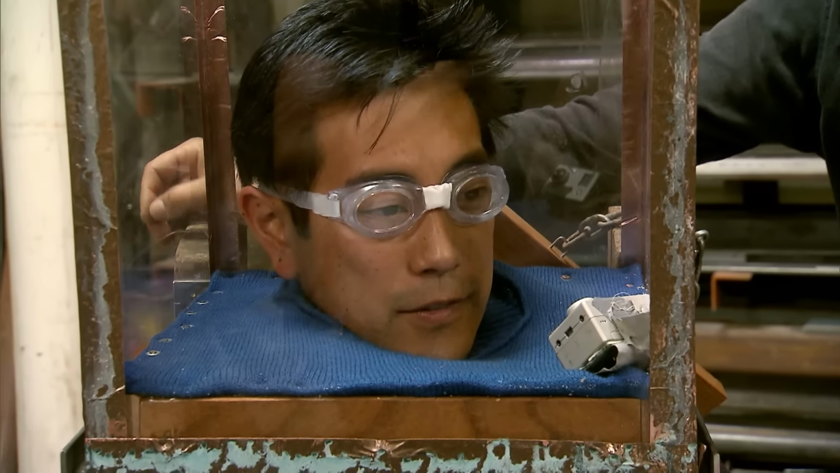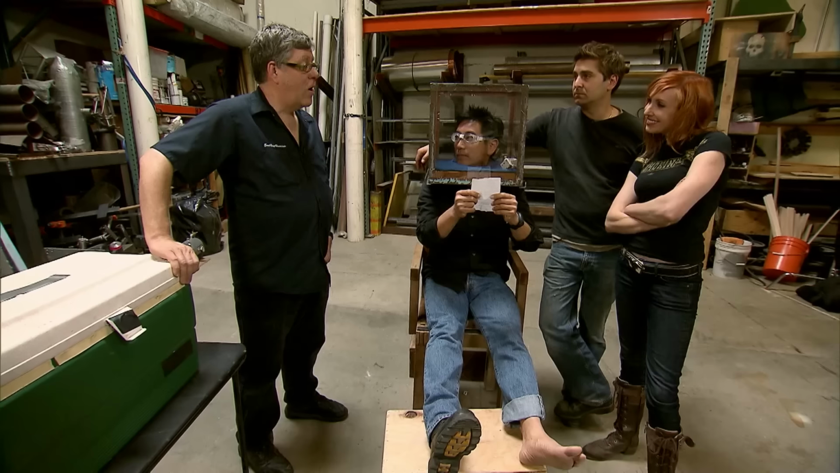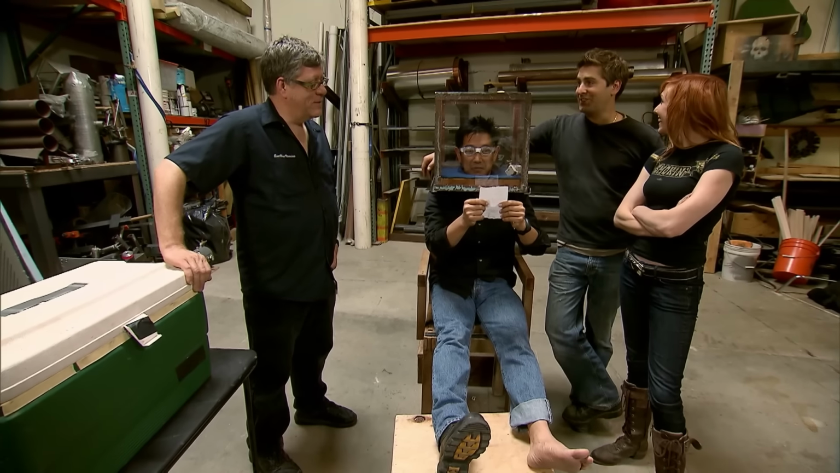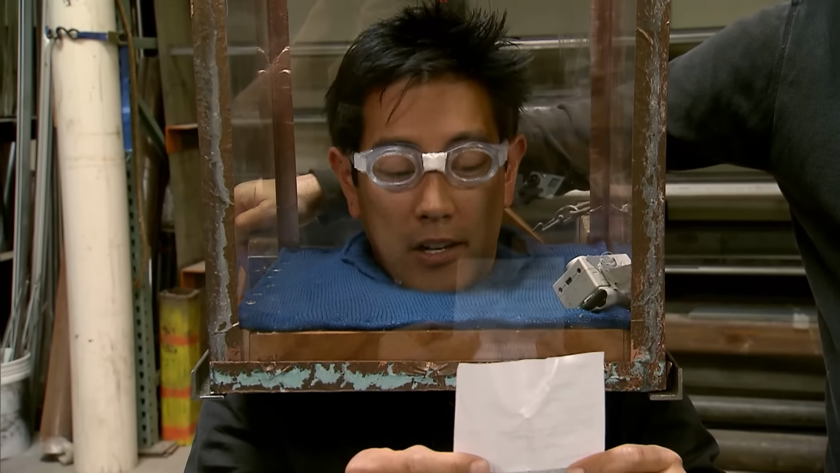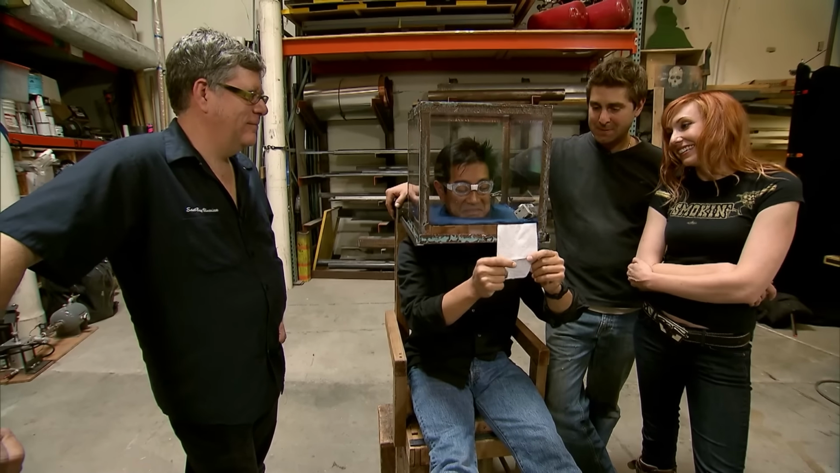I have some questions for Owen Stalling before we begin. These are important. Are these venomous spiders? All spiders are venomous spiders. Good answer. Can the spiders go into a blood frenzy? We're going to test that out right now.